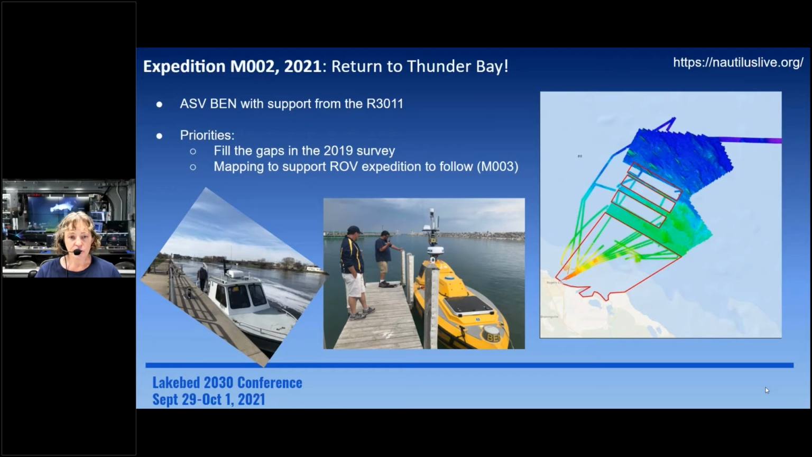And our primary goals with the mission this year were to fill in some gaps. So those red boxes over the map are some gaps that we would like to see filled in. And also to do some mapping in support of the ROV expedition to follow. So we were going to be doing ROV work over known artifacts or wrecks. And so we were going to try and run some multibeam over that just in preparation for the ROV work. Next slide, please.